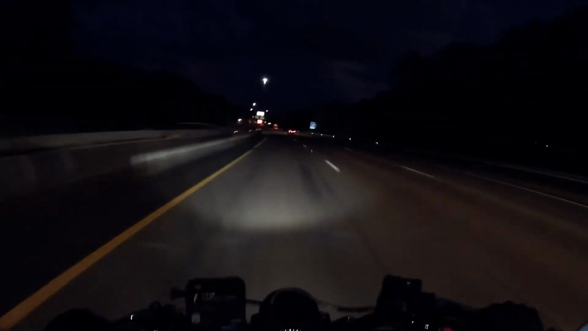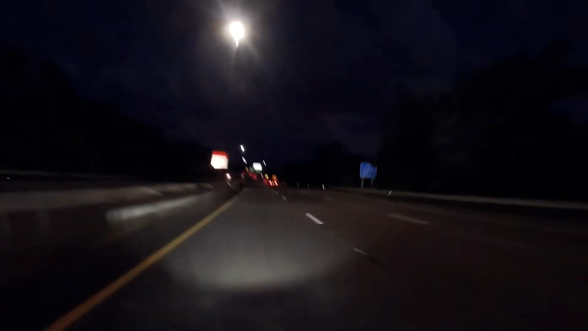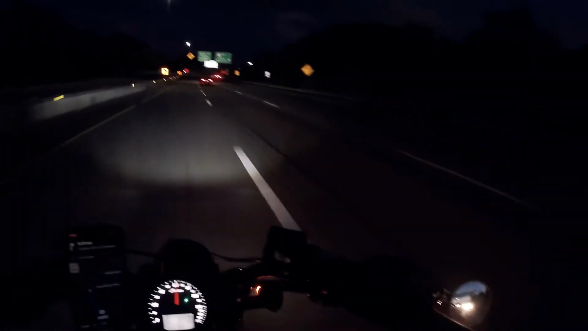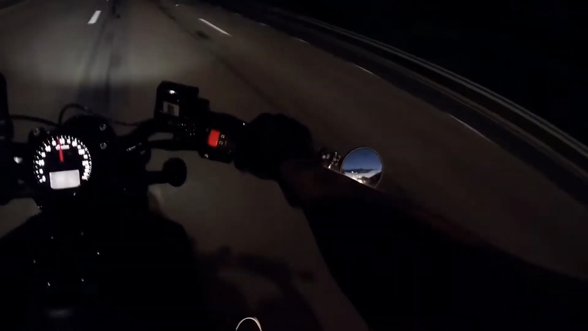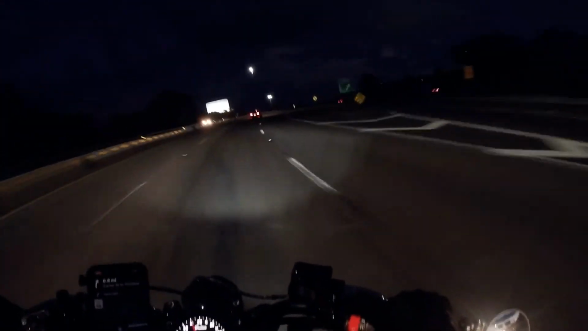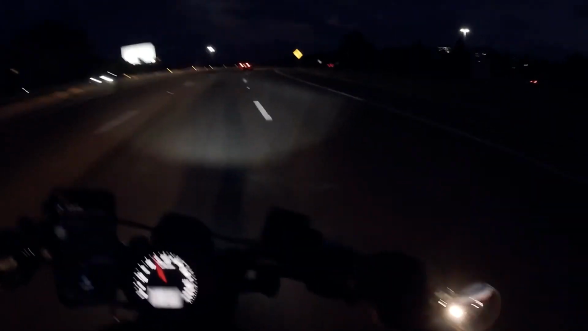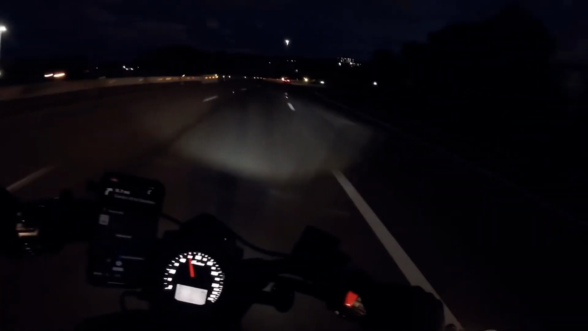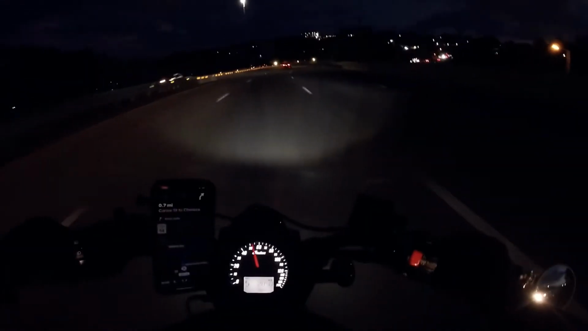Oh boy, look at that, it's about to rain! Woo! Gotta get home before I get hit by the rain! I don't want to get stuck. Those raindrops hurt. If you've ever been caught in the rain on a motorcycle on the highway, it is not fun, guys. So definitely that's one element that I respect. That and wind.